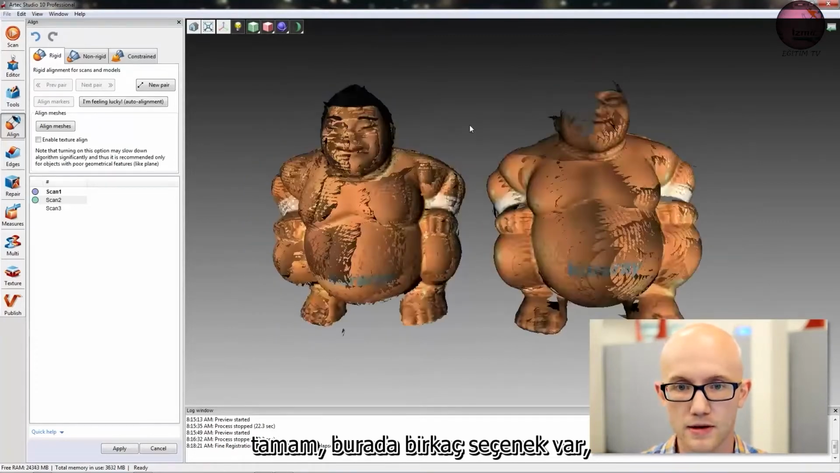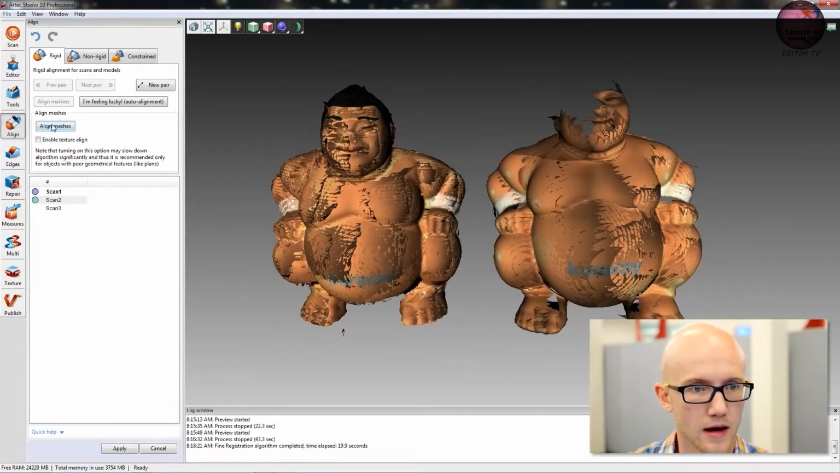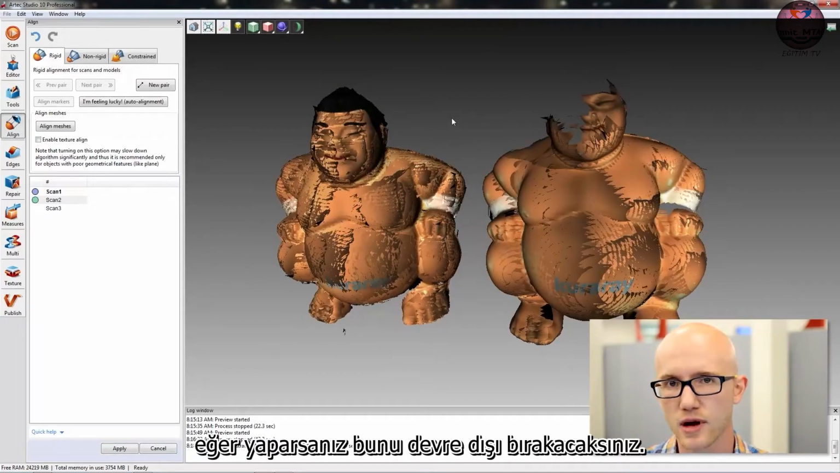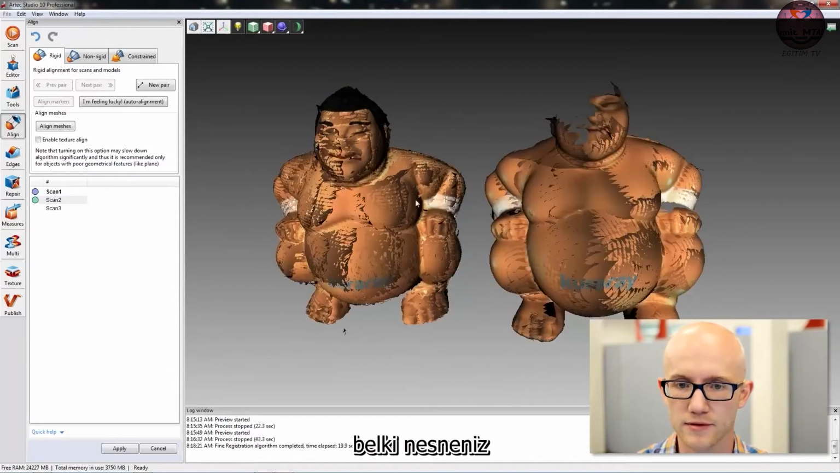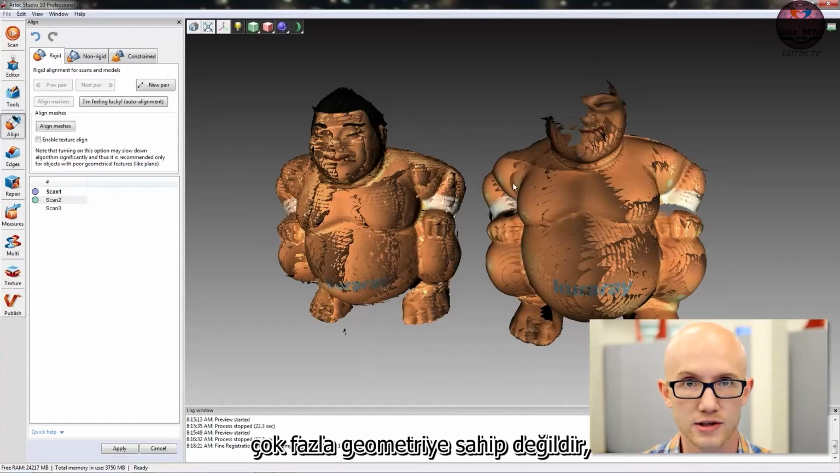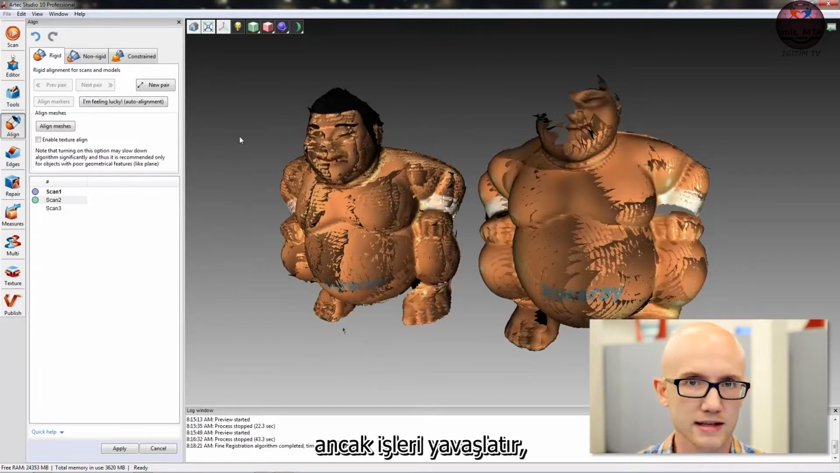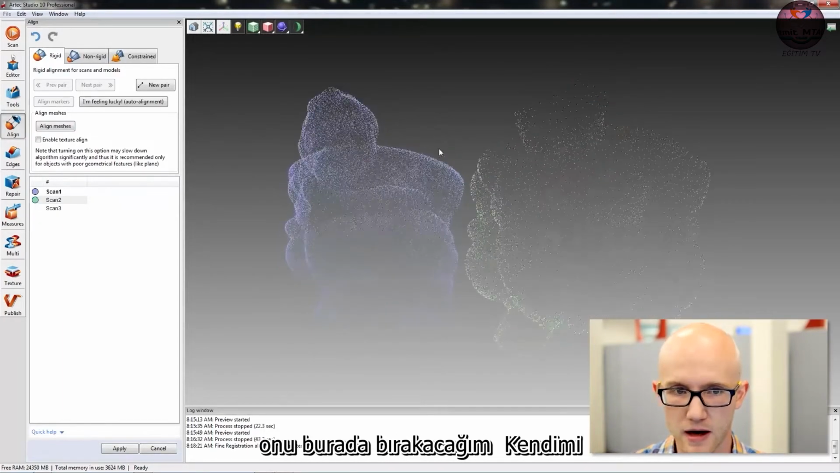Okay, so there's a couple options here. I am going to leave texture align disabled. Most of the time, for most scans, you will leave that disabled. If you have trouble lining things up just based on geometry, maybe your object doesn't have very much geometry at all, you can use that texture align to help you line things up. But it does slow things down. I'm going to leave it off.